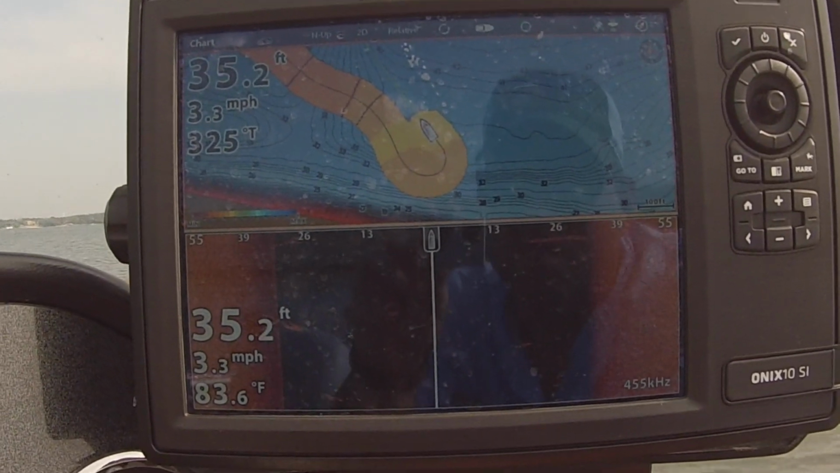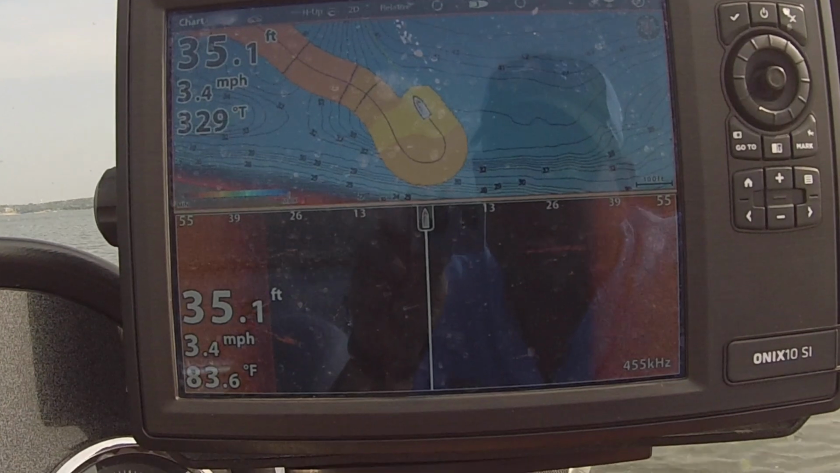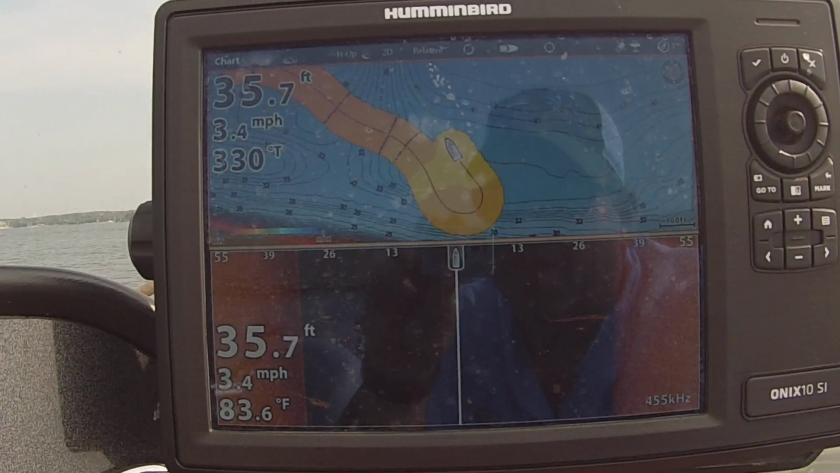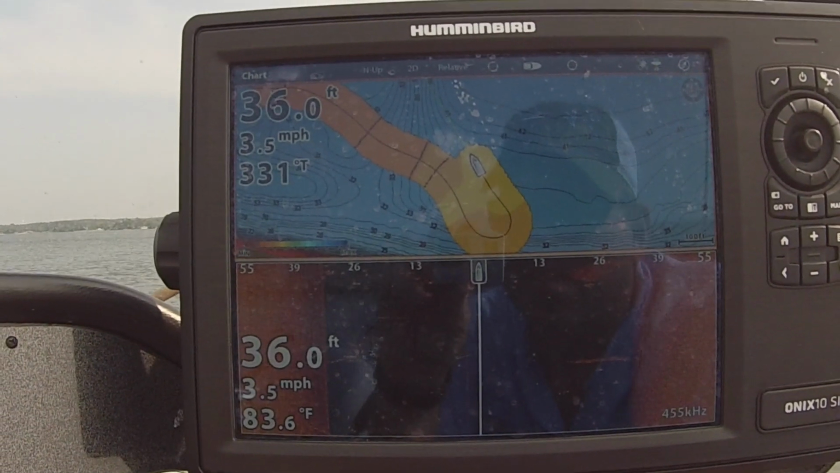There's no uploads, there's no nothing that you have to do. All you do is go in to your mapping card with that Lakemaster chip. When you get to an area that you want to map, you turn on the Autochart Live function and drive through the area just like you would if you were scanning for fish.